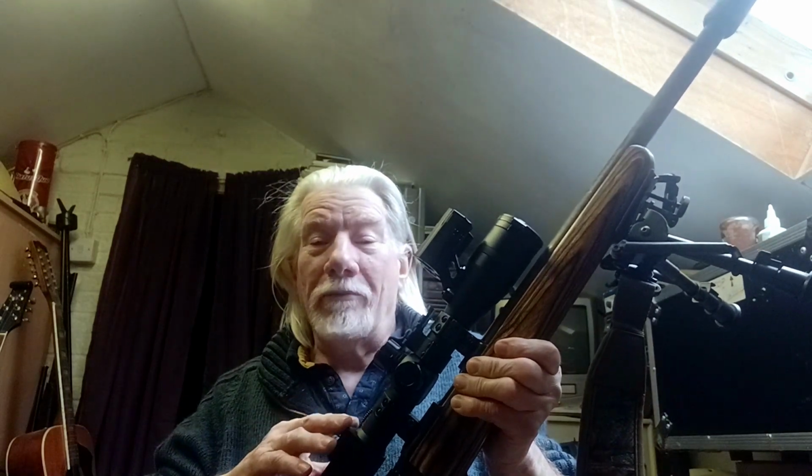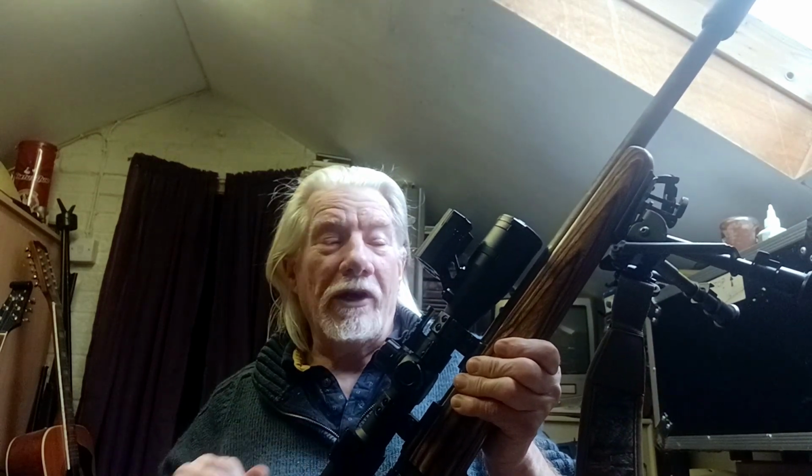And I'll probably look at getting another one perhaps for swapping between my air rifles, because I really like that ballistic calculator feature. It works really well. Okay, so I think that's all I've got to say regarding this. So if you're thinking about buying one, don't hold back, go and get one.